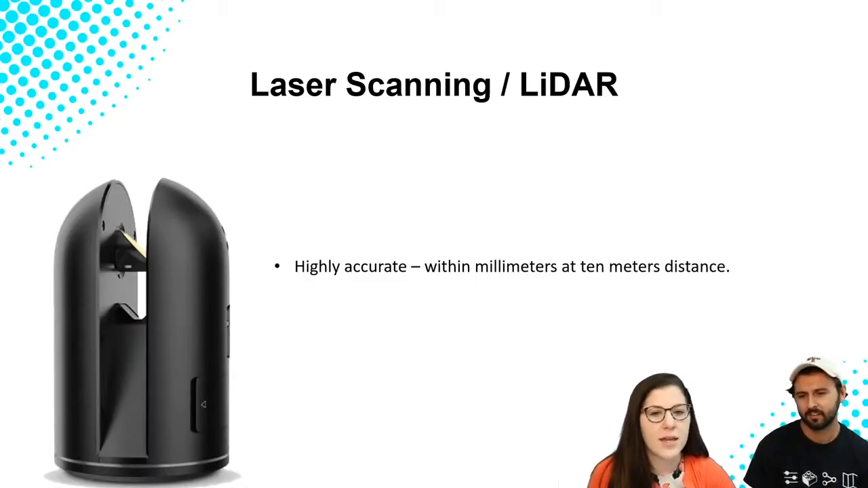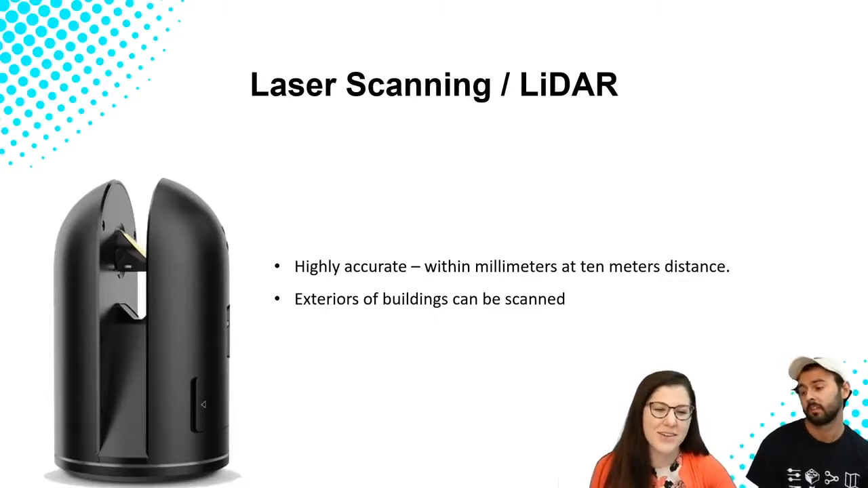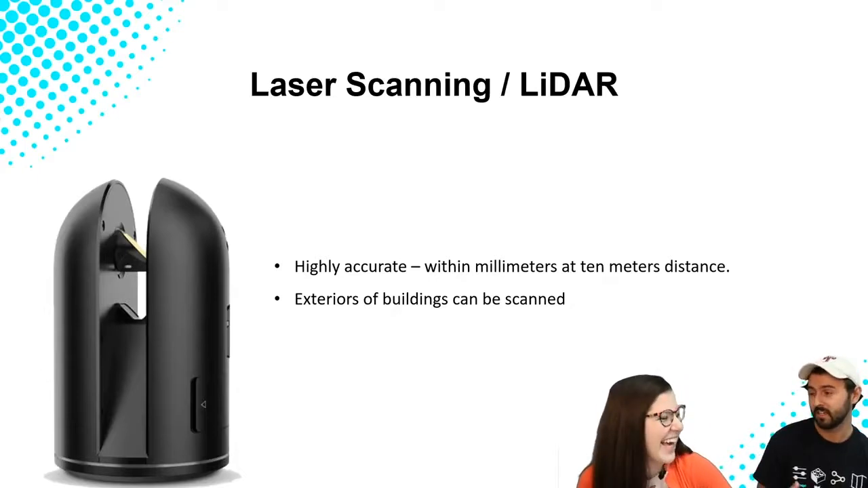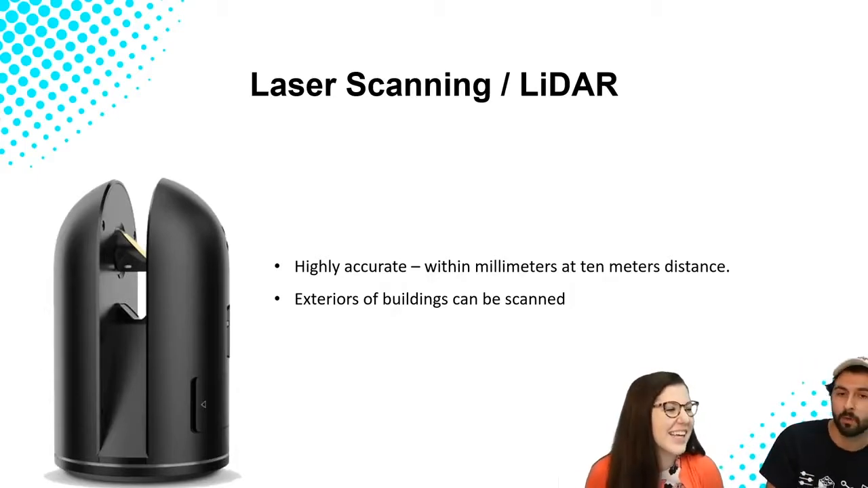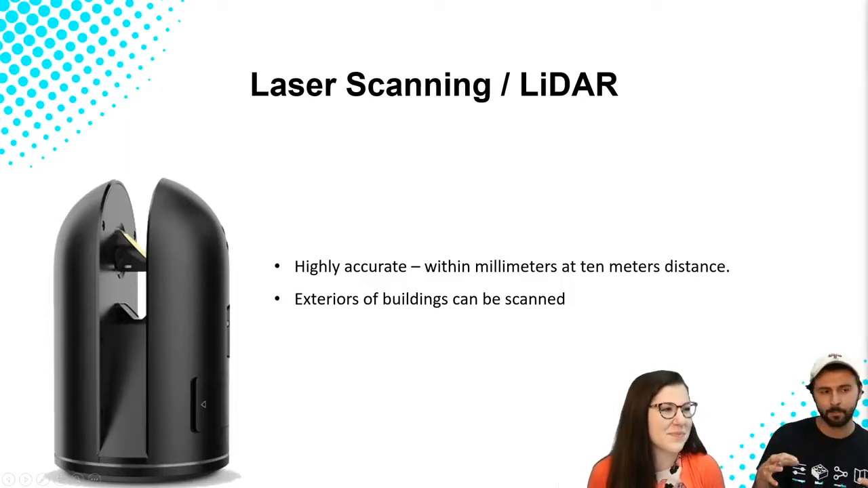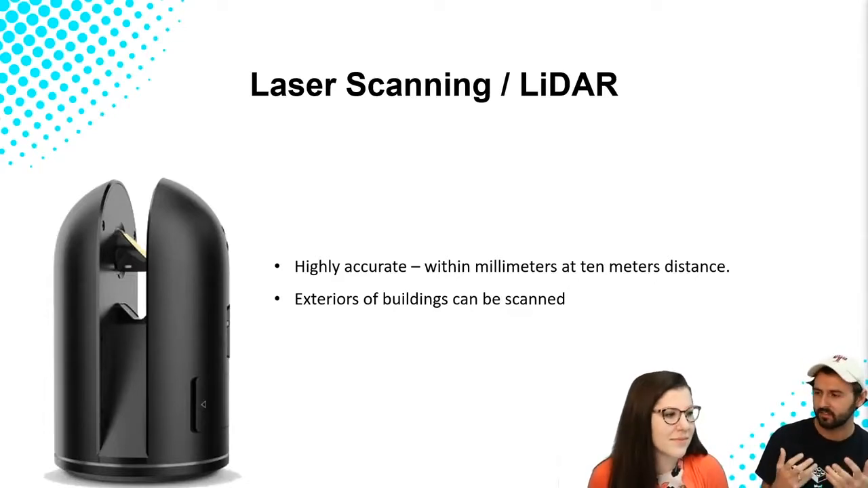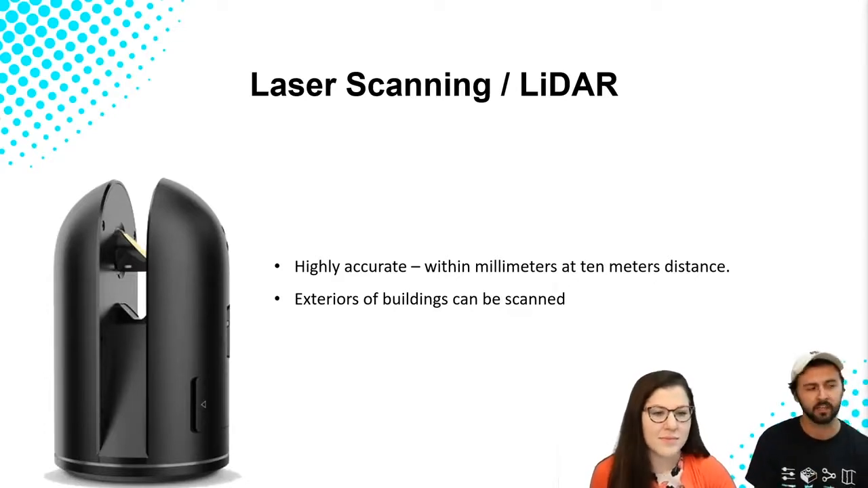The advantage to this is it's highly accurate, within millimeters at 10 meters distance, so it's even more accurate than the Matterport. It can scan exteriors of buildings. So the downside to the Matterport is you cannot scan exteriors. But we've developed a workflow. We use the BLK within the Matterport interface and actually scan the exterior, and mesh a Matterport interior scan with a BLK exterior scan and create one solid scan. And we're going to show you guys one of those later.